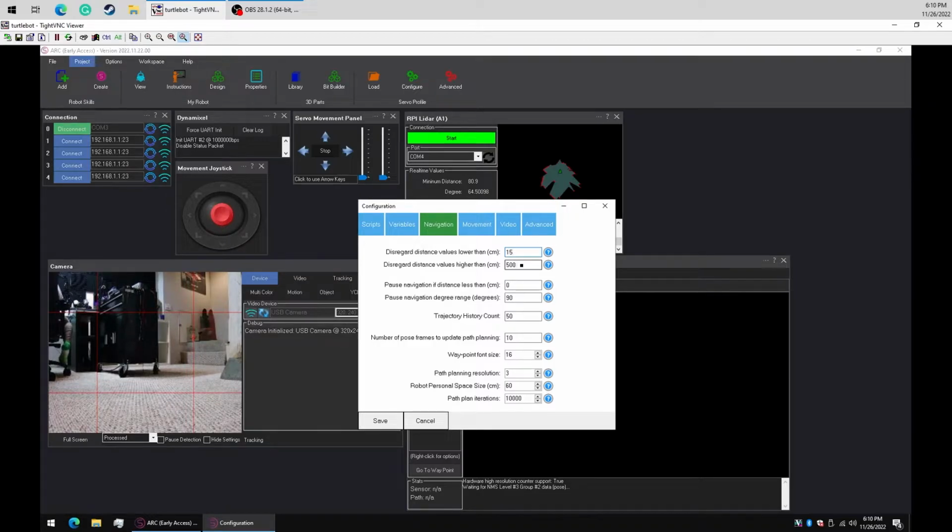Disregarding distances that are higher than a certain distance. This is because the LiDAR might not actually return accurate values above a specific distance. So this is 5 meters. Now, pause the navigation if the distance is less than a certain degree. So if it runs into an object, we want the robot to stop. But we're going to keep that off. We don't need that.